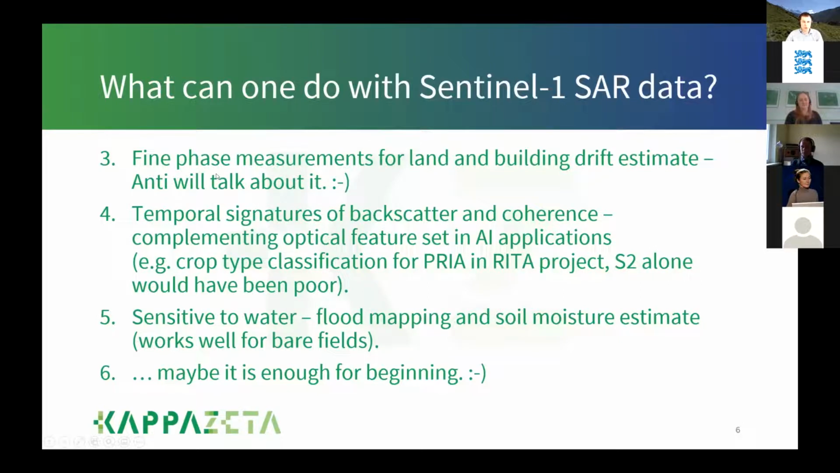This is really cool. You can see the drift with millimetric accuracies from 700, 800 kilometers apart, from space. And it really works. And it's very, very cool.